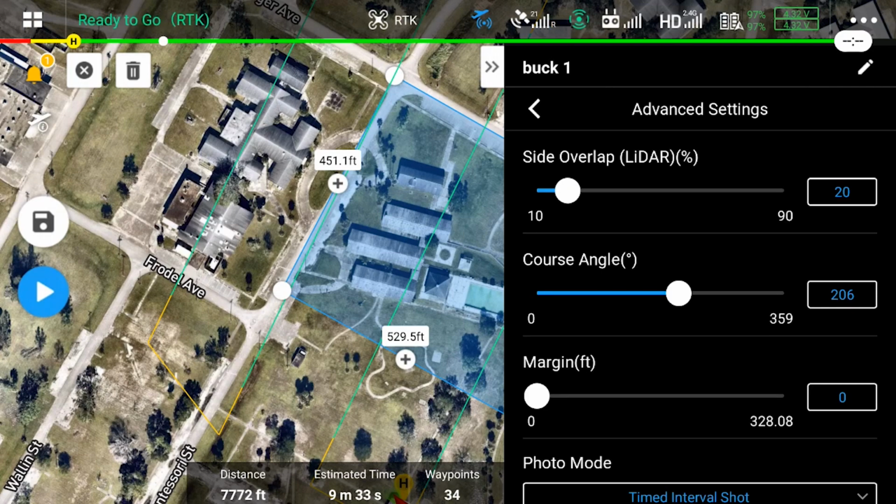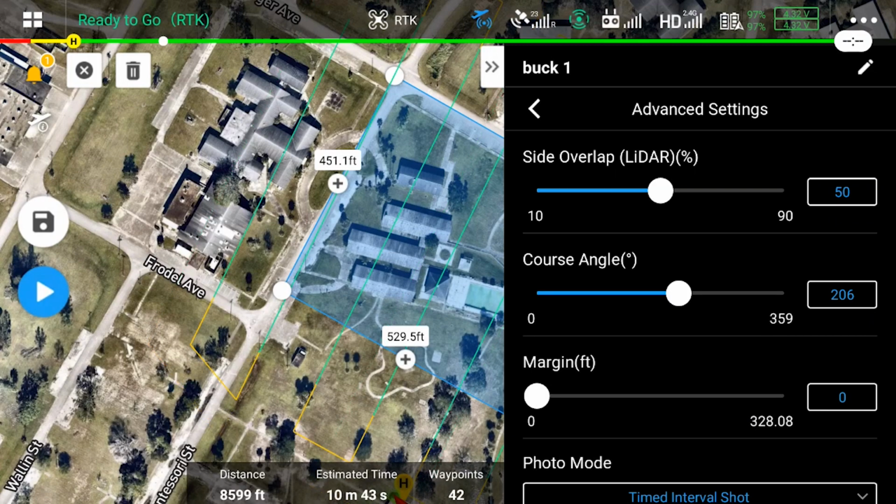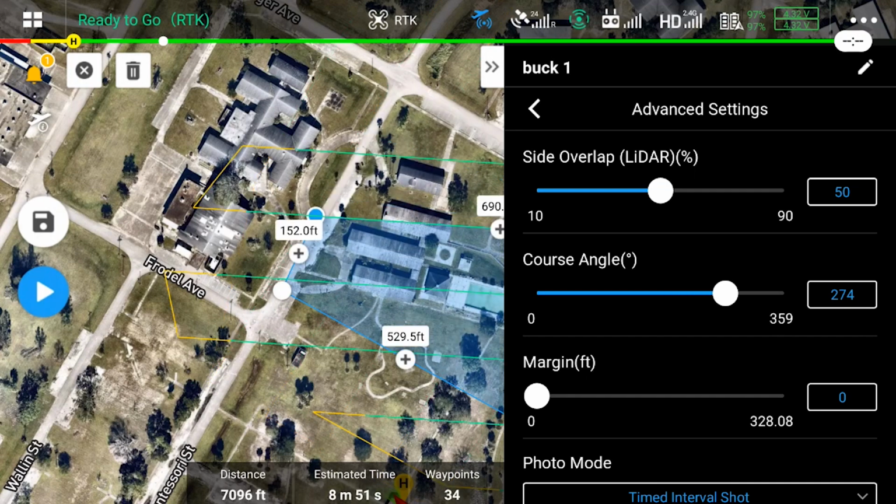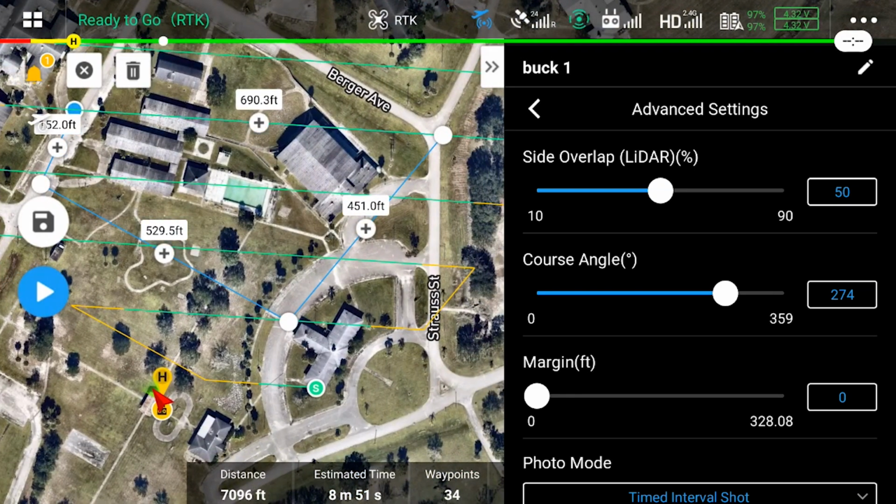The advanced settings here, you can see our side overlap defaults to 20. I'm going to go ahead and change this to 50 so we can get a lot more overlap on this mission. Now our course angle here is at 206. We could change this course angle, and when doing so, it's going to change our map there and show us, as you can see, the run that we're going to do. And I'm going to move these lines right here and move our box down so that it's a lot narrower. There it is, 152 feet. That's just under 50 meters.